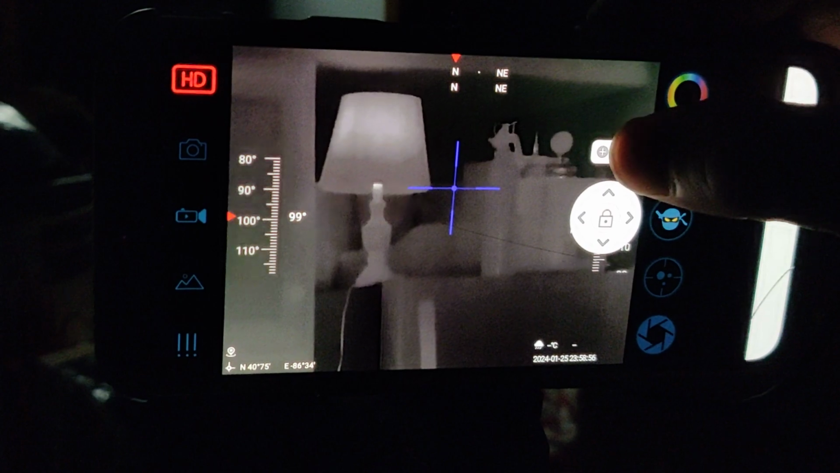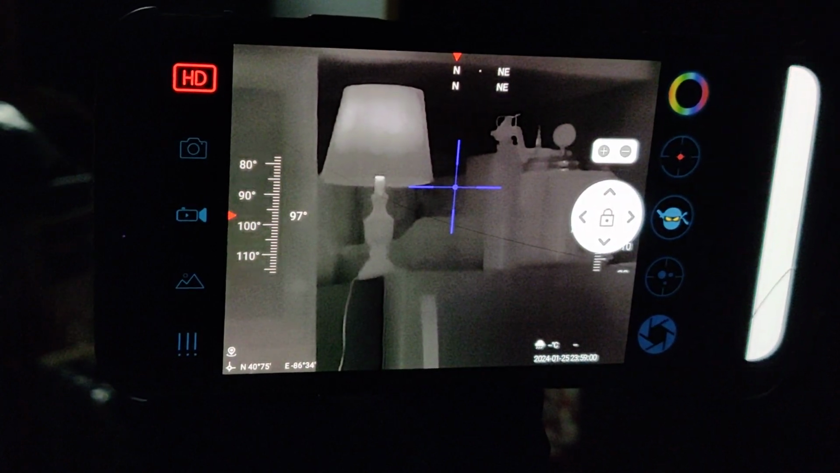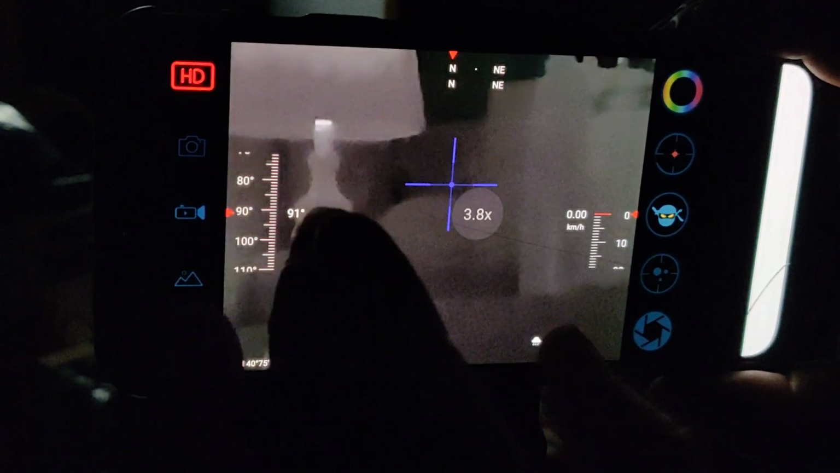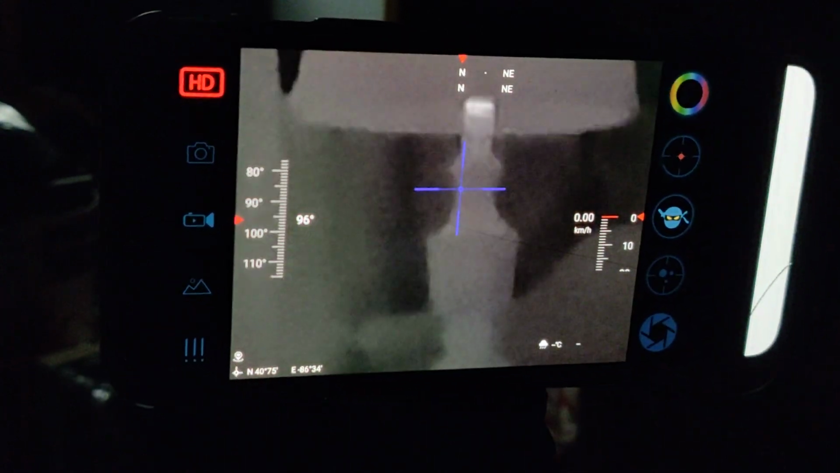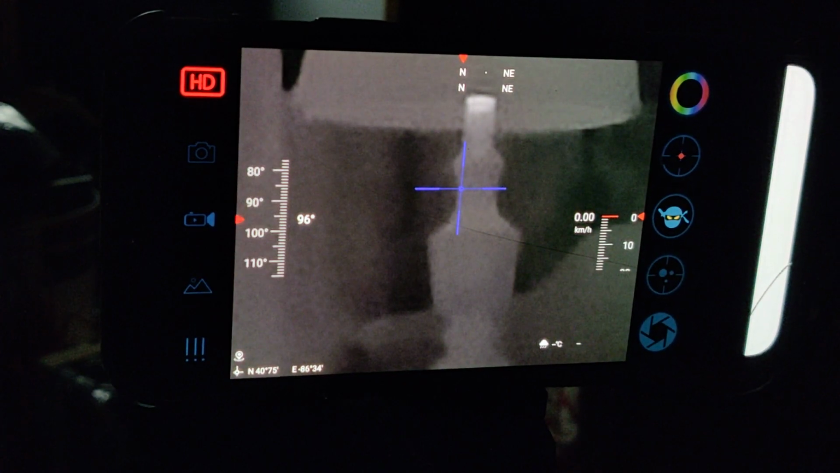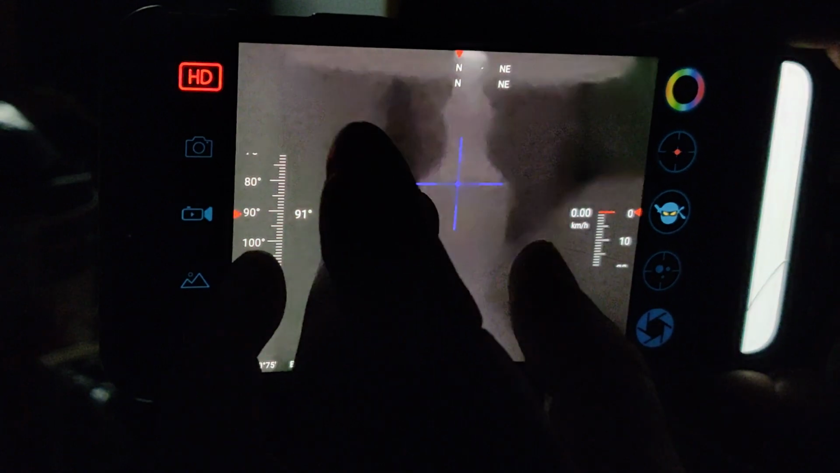I don't know, for some reason it's not clicking. It could be my fingers are acting up. I don't know for sure. There we are. You can pinch to zoom as well. And we'll just zoom in on the lamp a little bit. How far can I zoom?